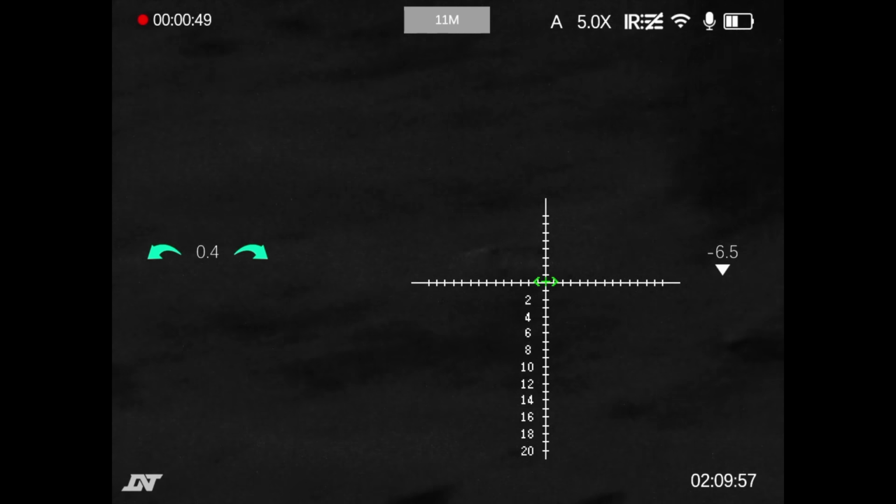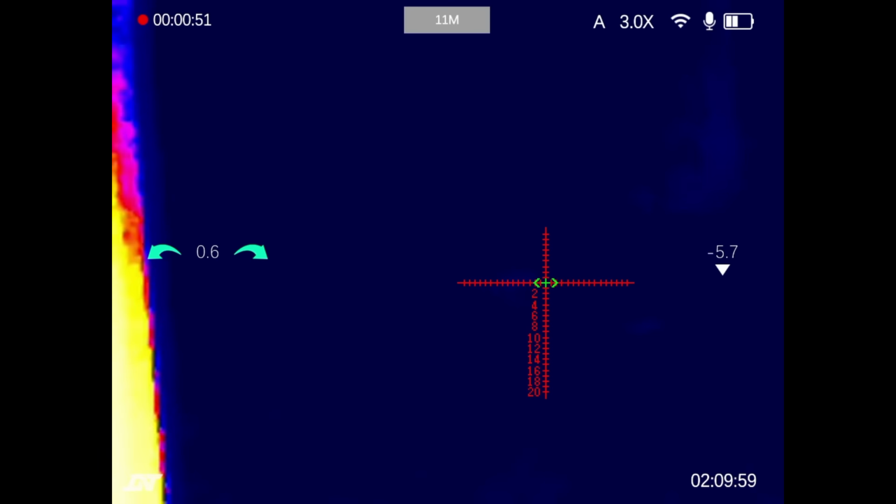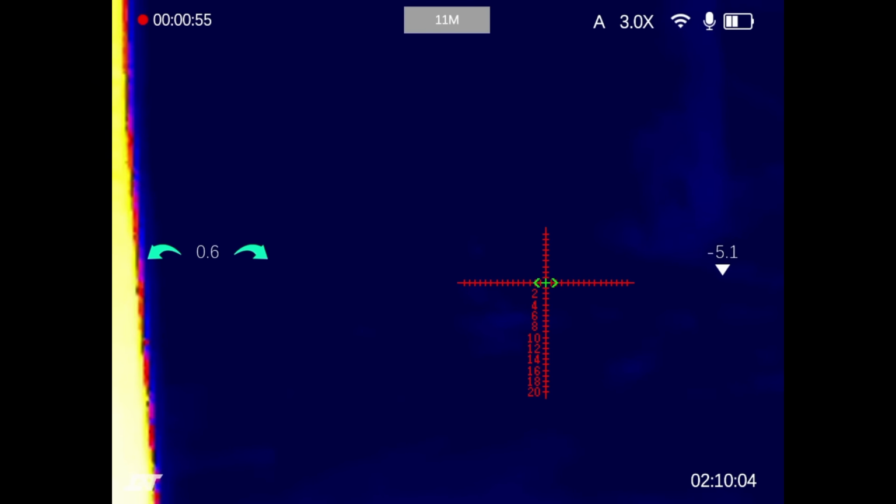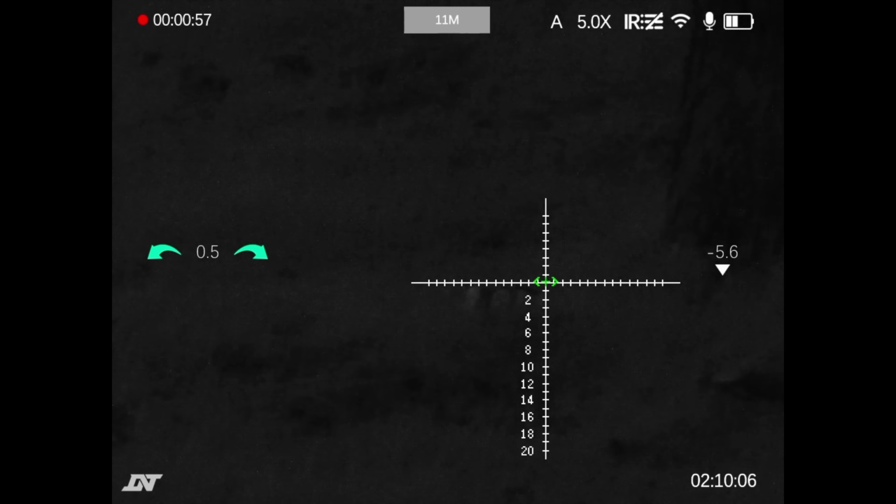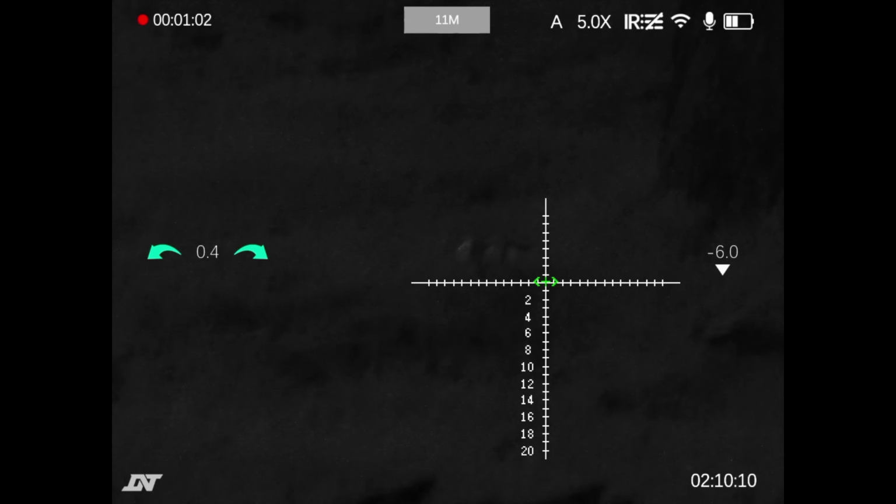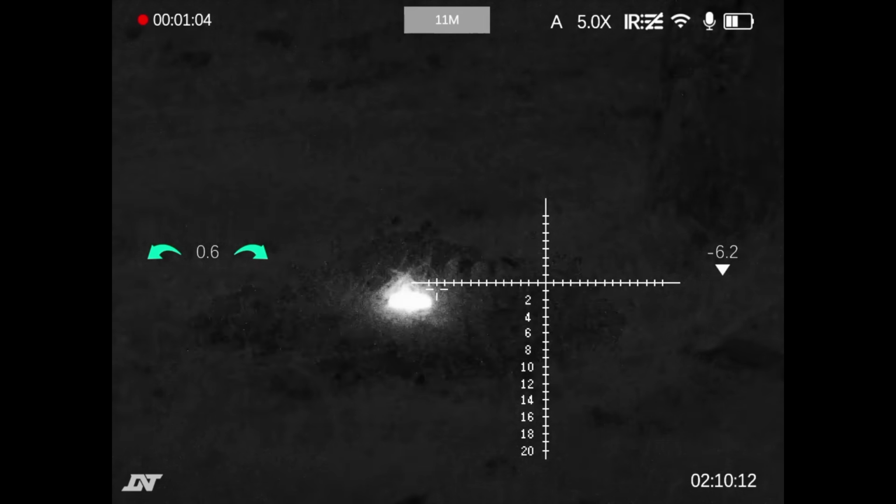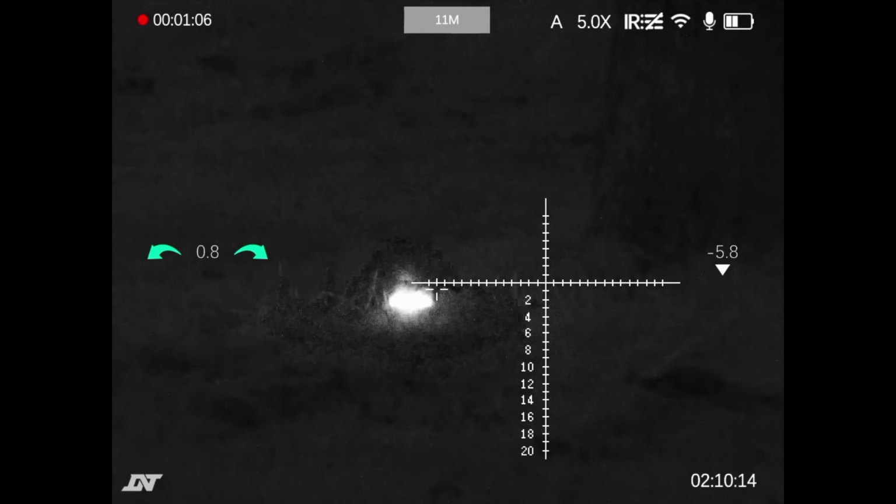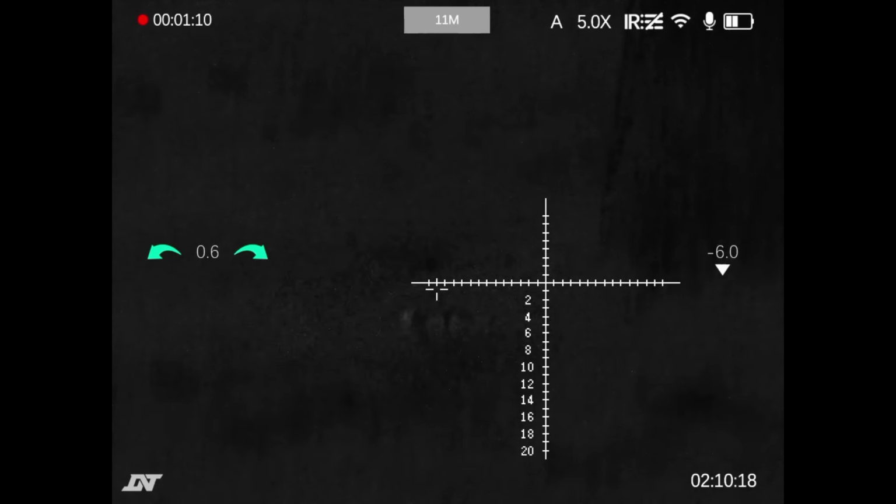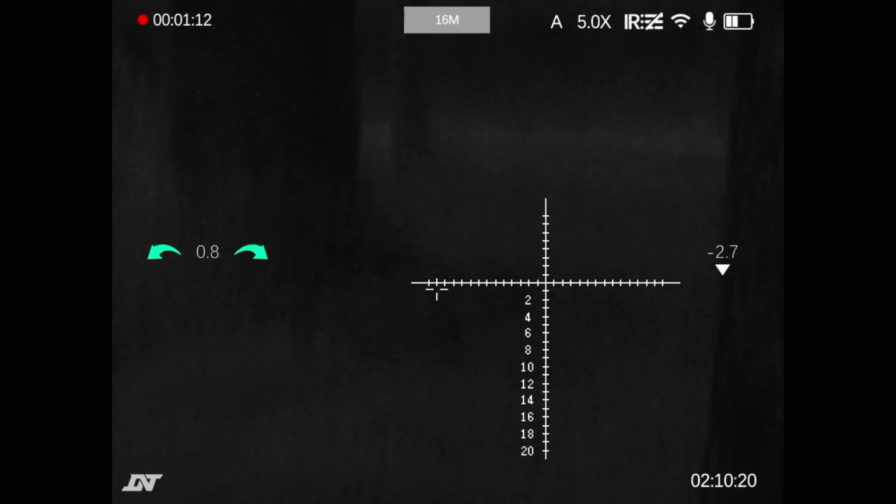This button here flicks it into thermal, which you can't see the jar of because it's the same temperature as everything else. And if I take it back to that, now watch this. This got me a bit confused because I haven't got my light on. That's the laser. That's the laser rangefinder over there. Look, you see that cross? That's pulsing, giving a constant range.